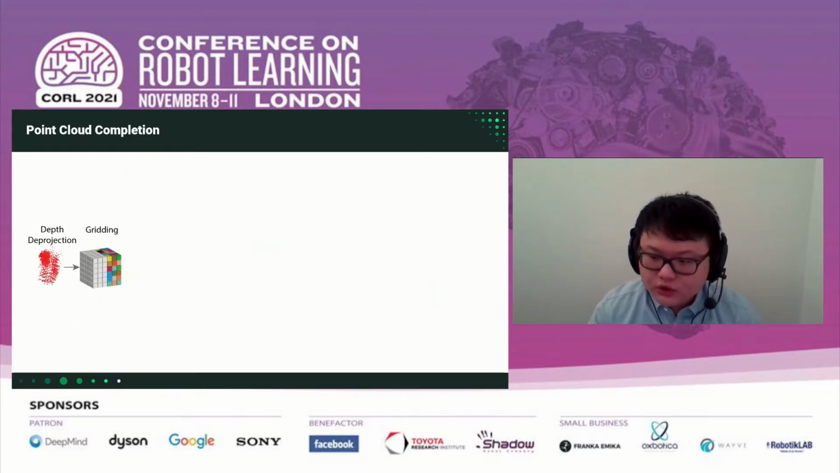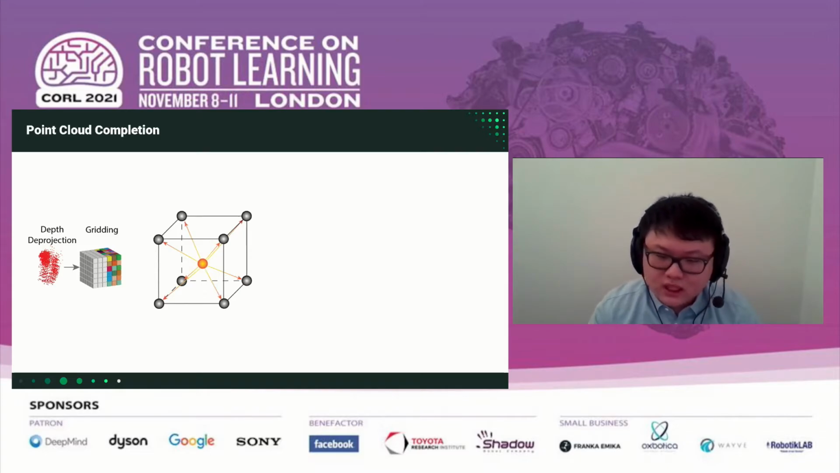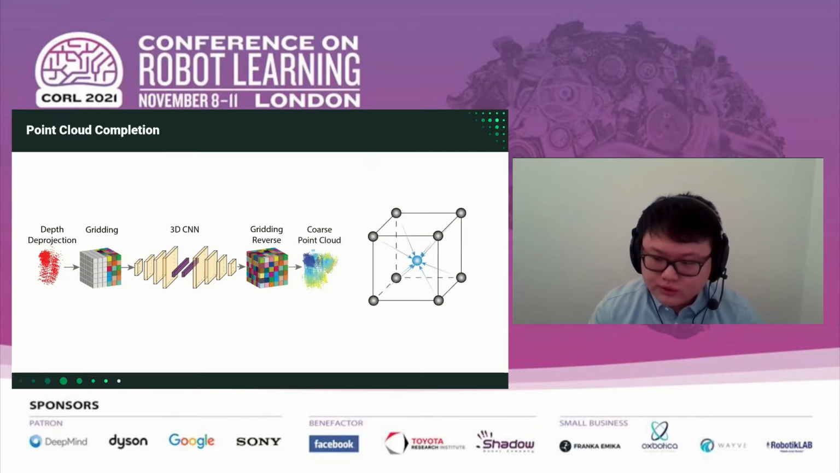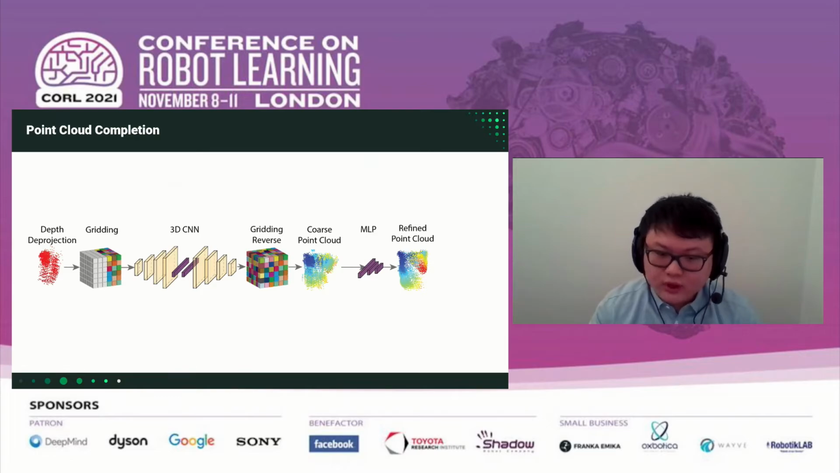For our point cloud completion network, firstly, the incomplete point cloud is voxelized into a 3D grid where each cell's corner weight is sampled from the points lying inside the cell. And the half-filled grid is populated using a 3D CNN. A coarse point cloud is sampled from the filled grid by sampling the points inside each cell using its corner weights. Finally, an MLP takes the coarse point cloud as well as the populated grid features to do a final refinement and predict the completed point cloud.